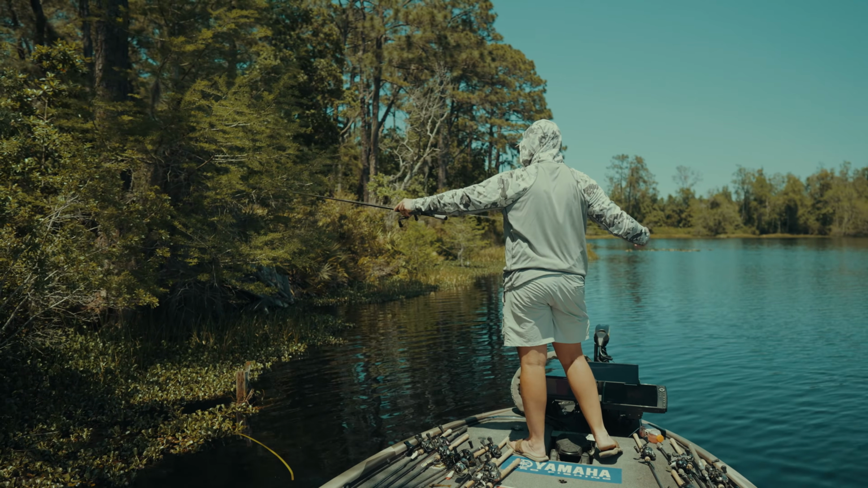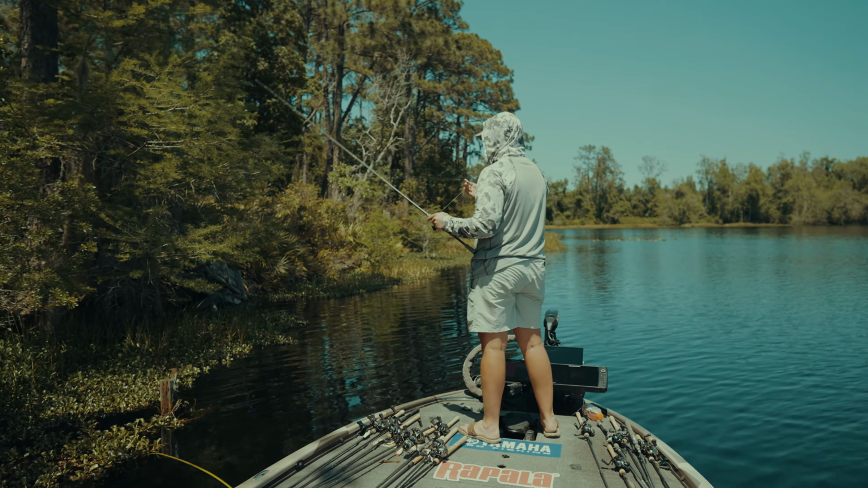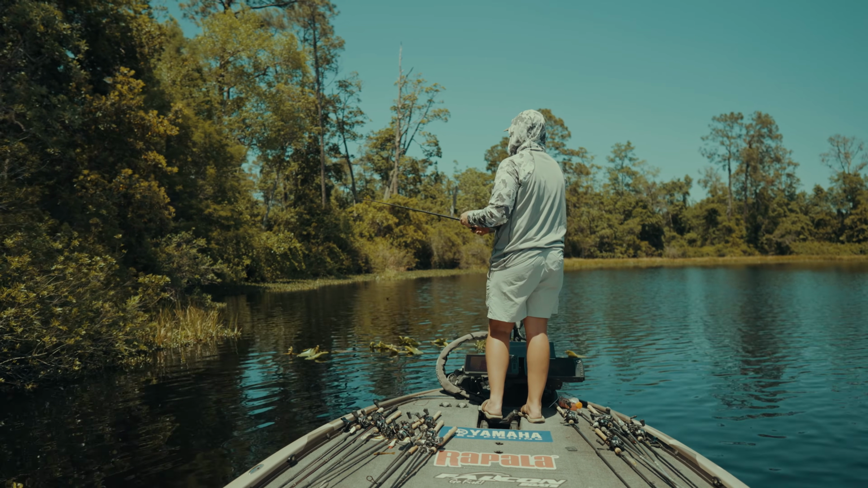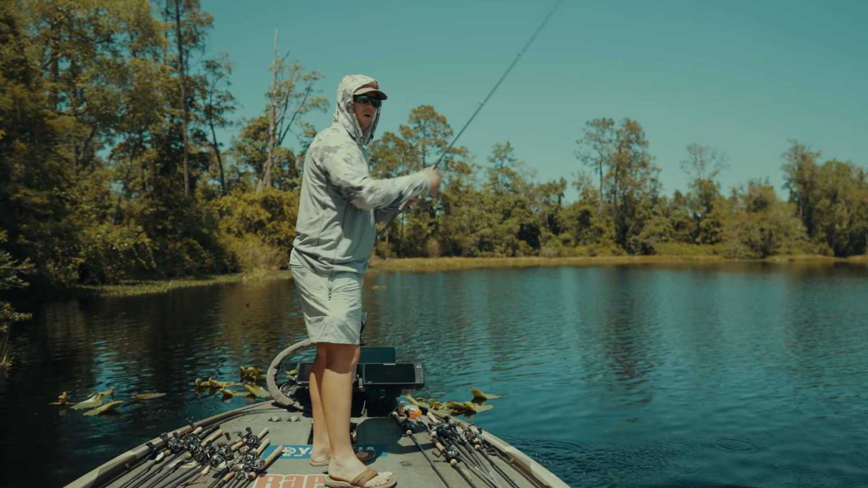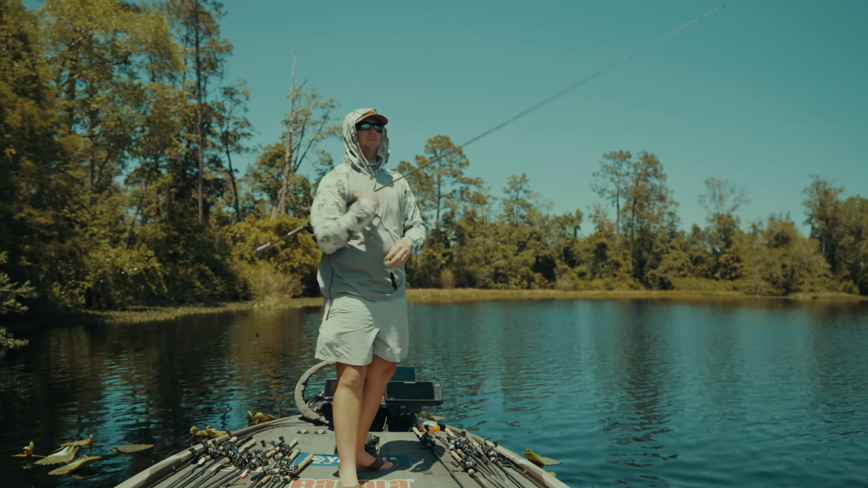I'm gonna catch one doing this. I'm getting through a good bit now. See, when you get them coming sideways like that, that's when you lose them on that big weight.